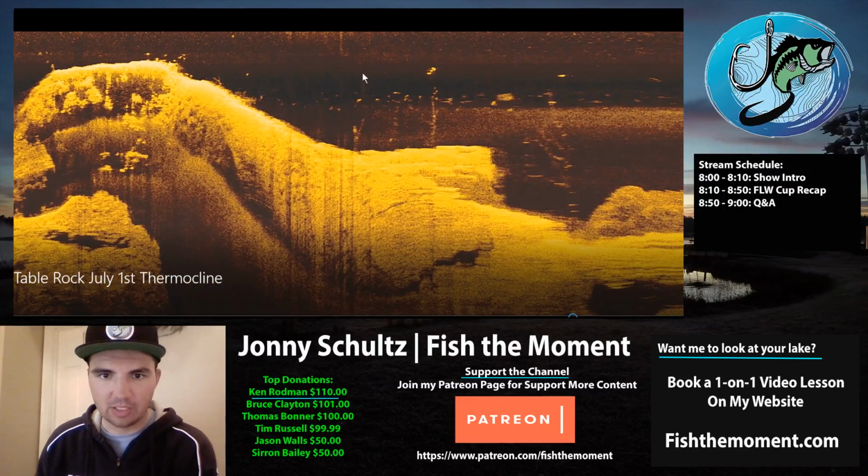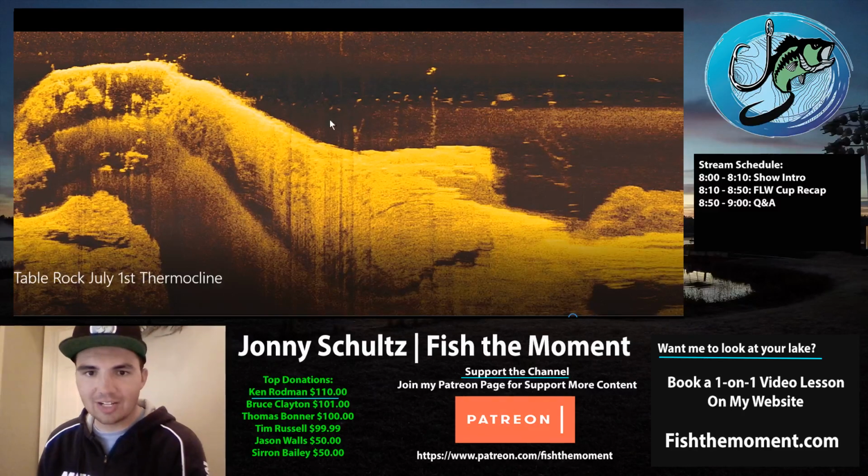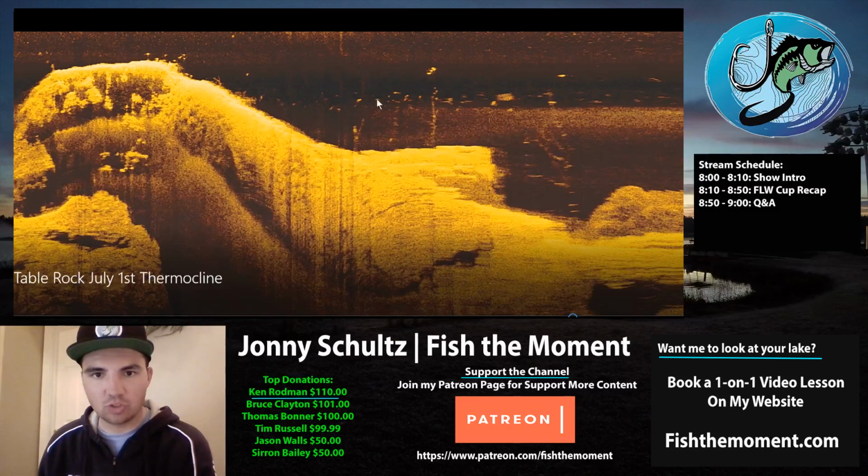For example, right here, here's some fish actually in the tops of some standing timber. The thermocline is really strong right here, and you can see there's 1, 2, 3, 4, 5, 6, 7, 8, 9, 10. There's a bunch of fish in the top of the standing timber that are set up right in that thermocline. You can actually remove the standing timber sometimes, and those fish will still be set up right above the thermocline over this point.